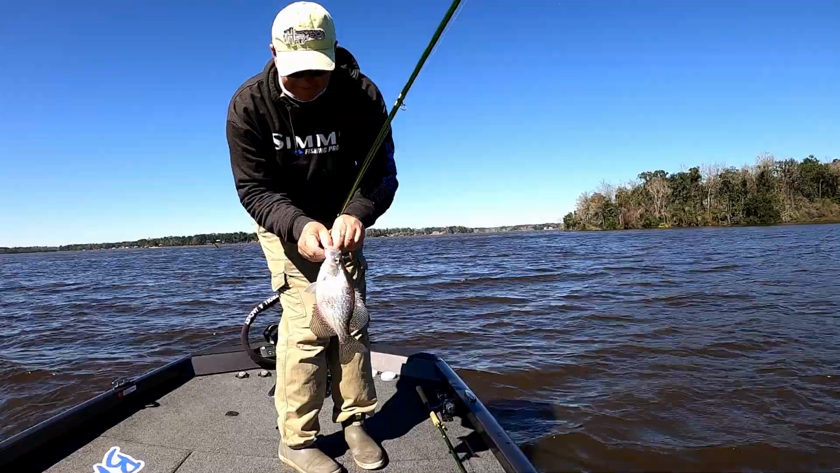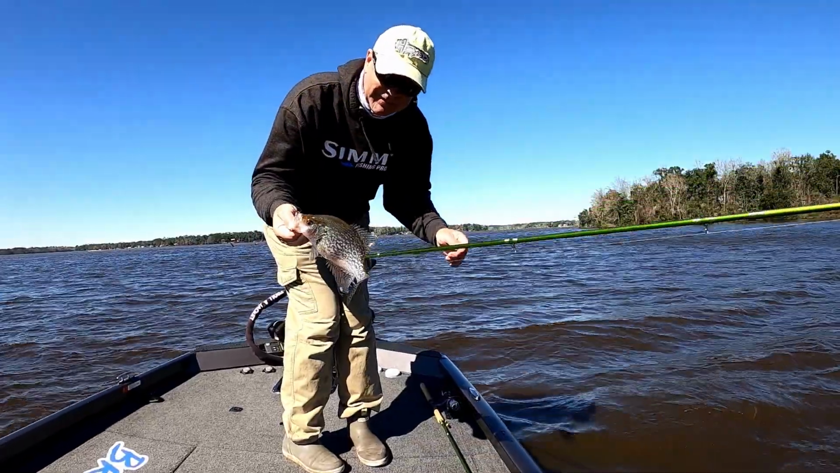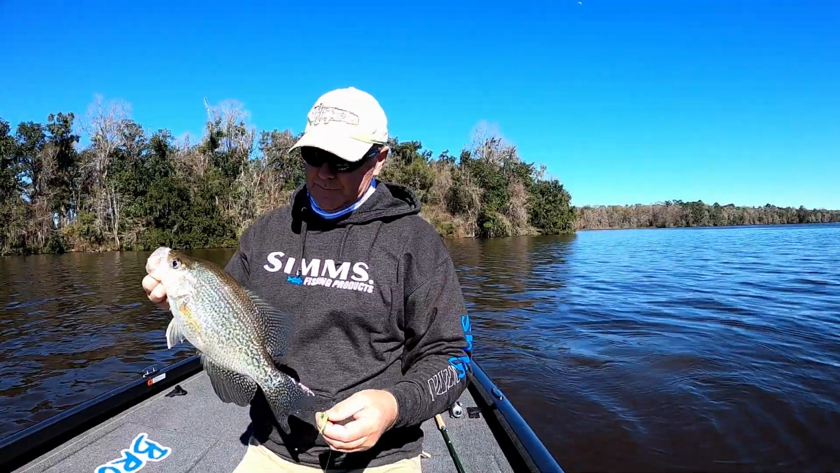I got a tree down here that's got some fish on it. But the problem is the tree's laying perpendicular to my boat, and the fish are on the other side of it. So I'm getting hung on it quite often.